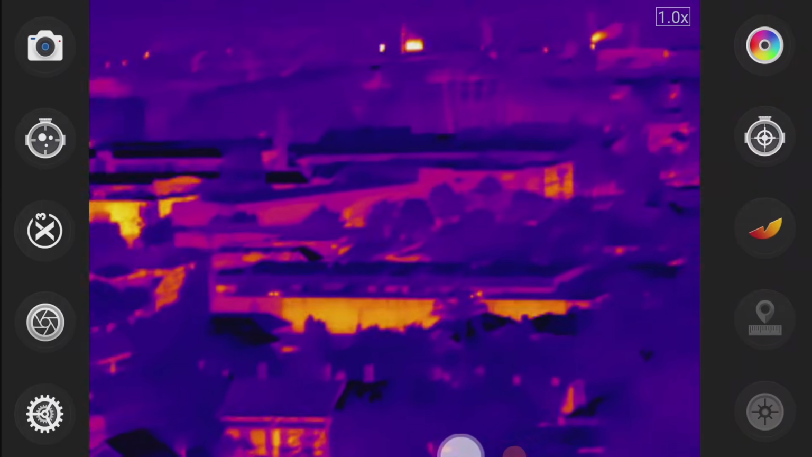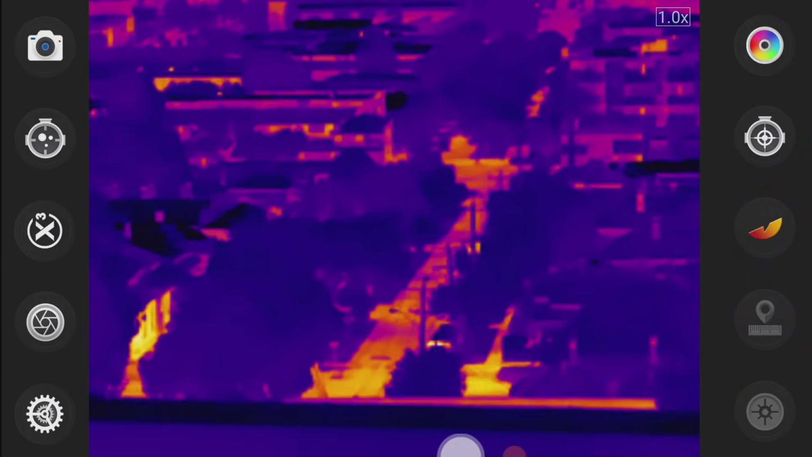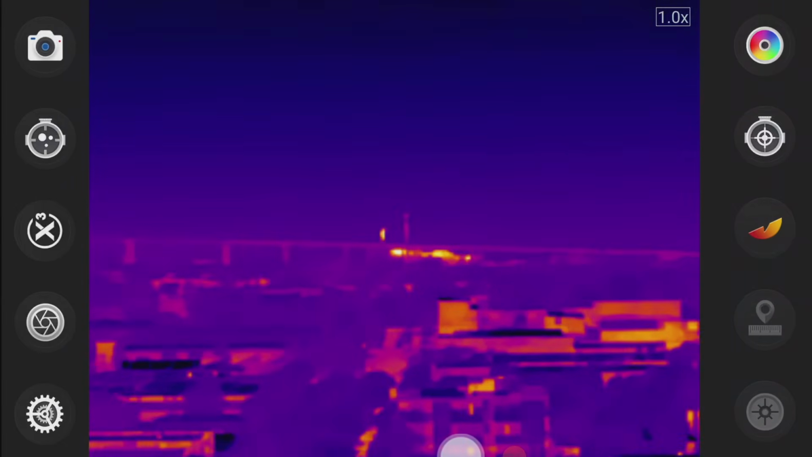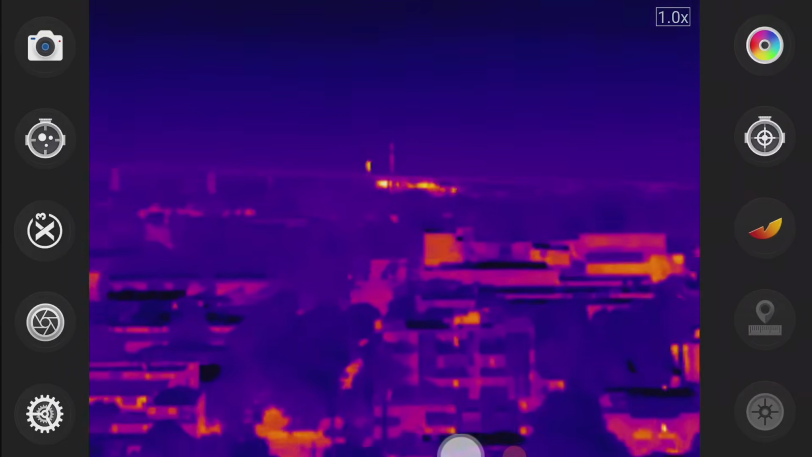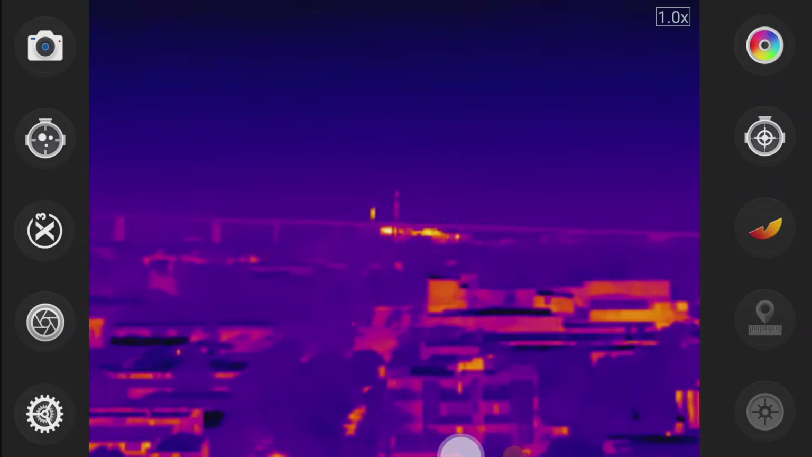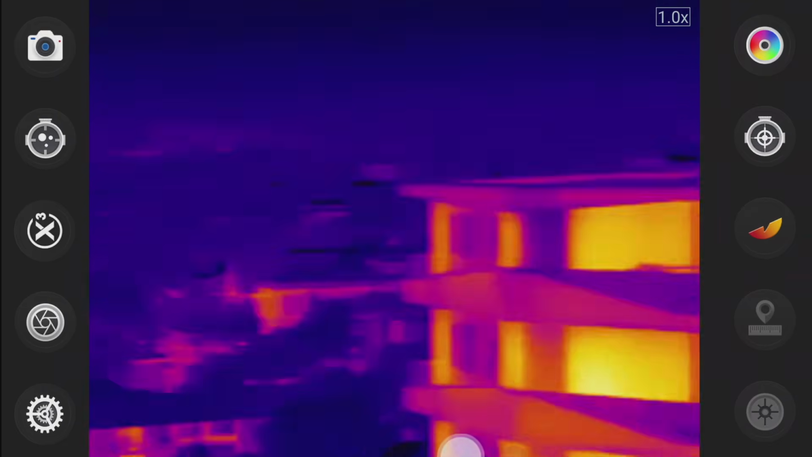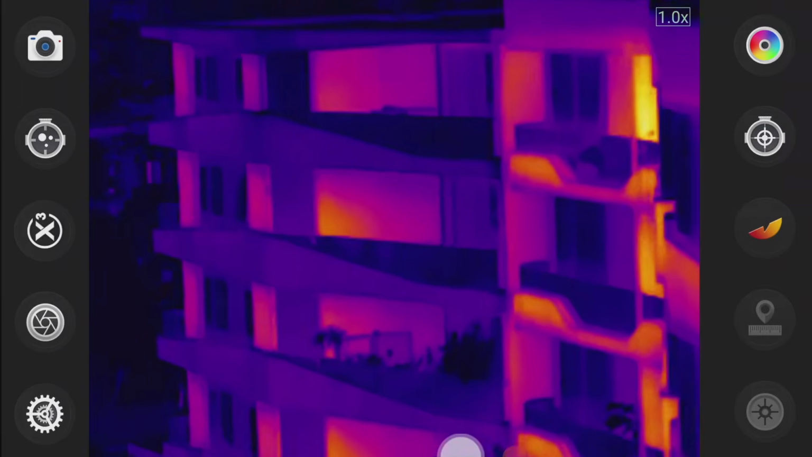Now, the crazy thing about this thermal camera is that it just has incredible long range capacity for something this small, and you can see all the way out the back there's some type of industrial building, kind of in the middle of the screen. So yeah, I've seen smoke coming out the top of that building once before, but the rest of it's kind of hot. And this is just looking out.